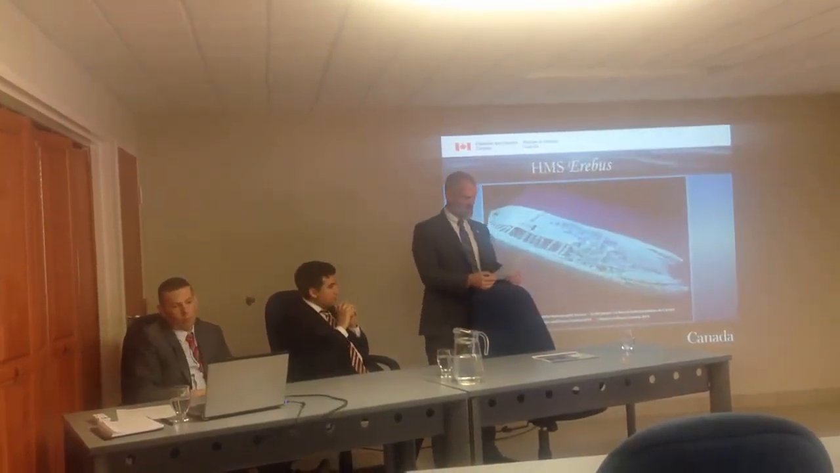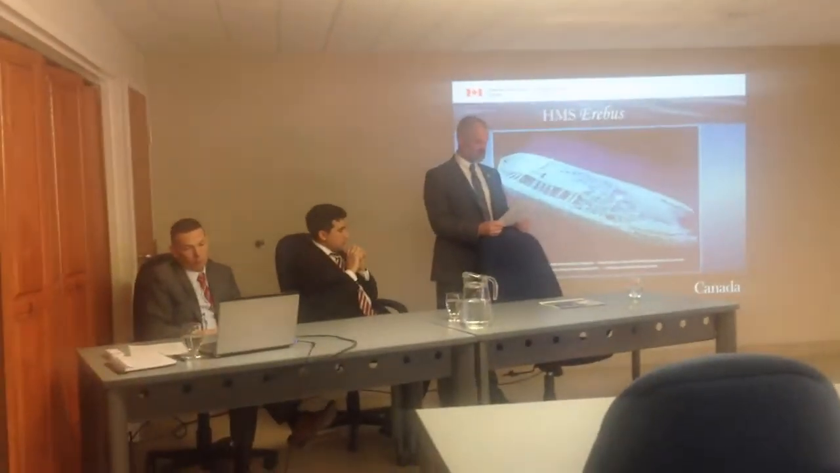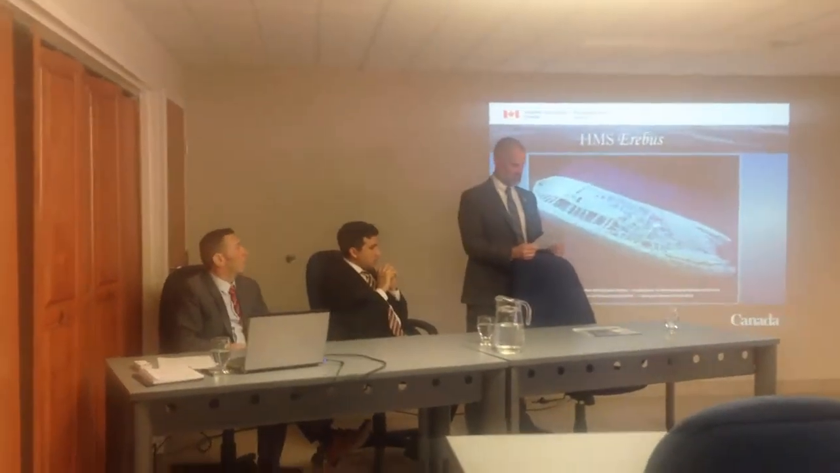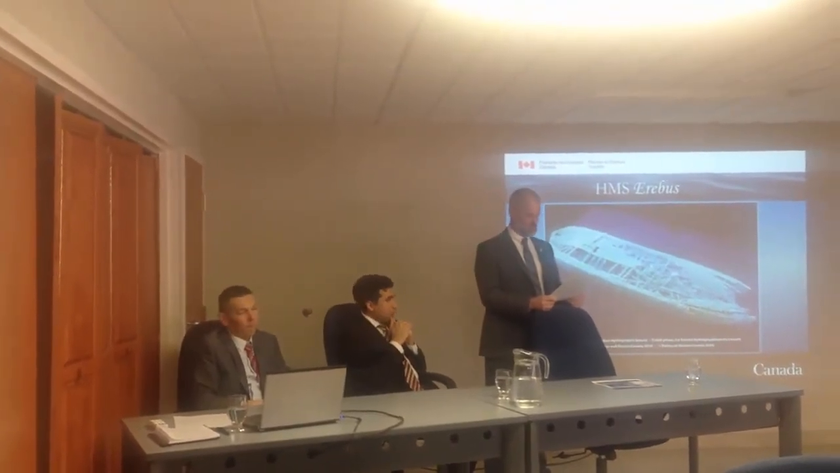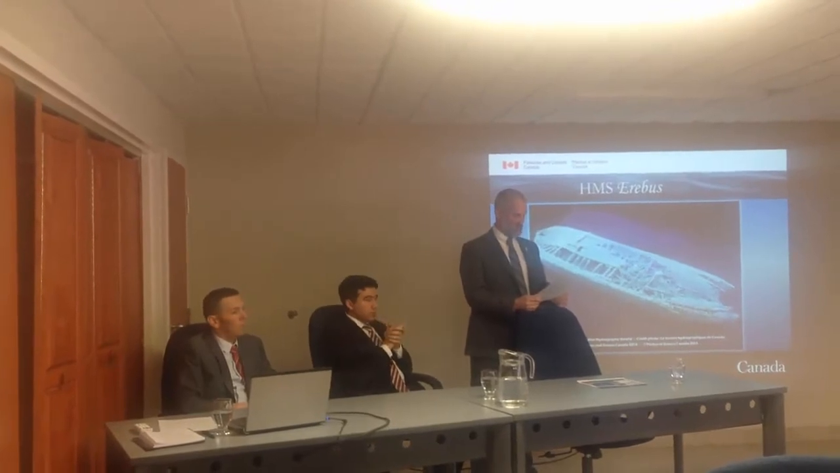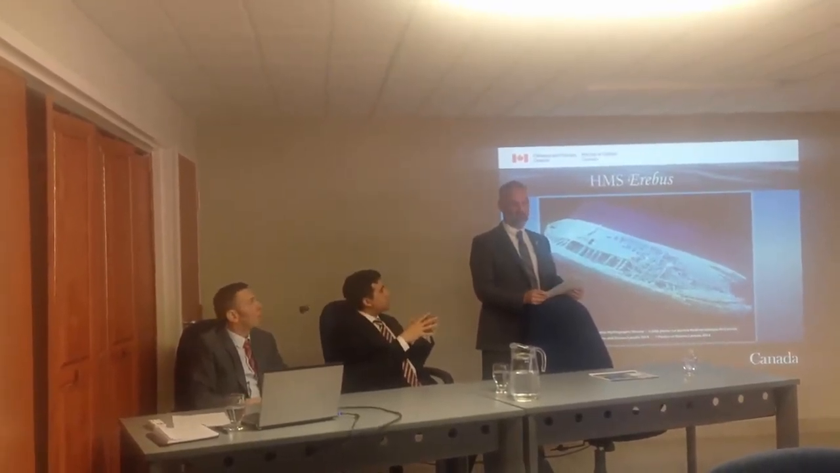Next. As Parks Canada archaeologists have indicated, this high-precision depiction was critical in the identification of the wreck as the Erebus. The model will continue to be a valuable resource for the Parks Canada archaeologists going forward, as they will use it as a planning tool for future missions and as a foundation to build their findings upon.